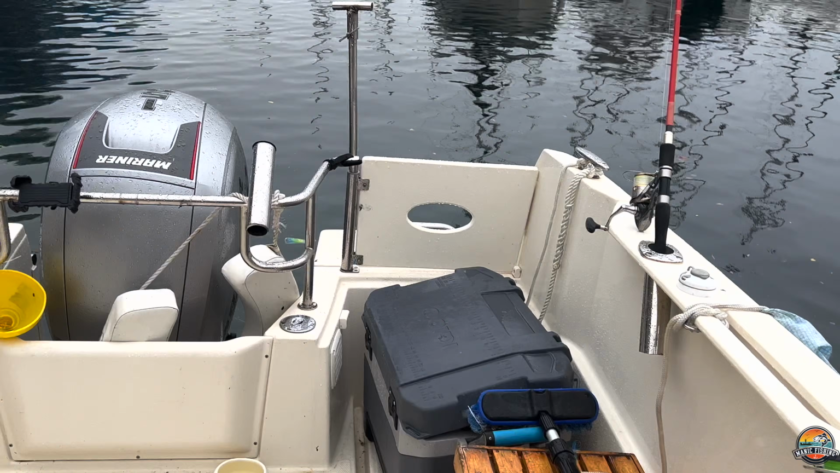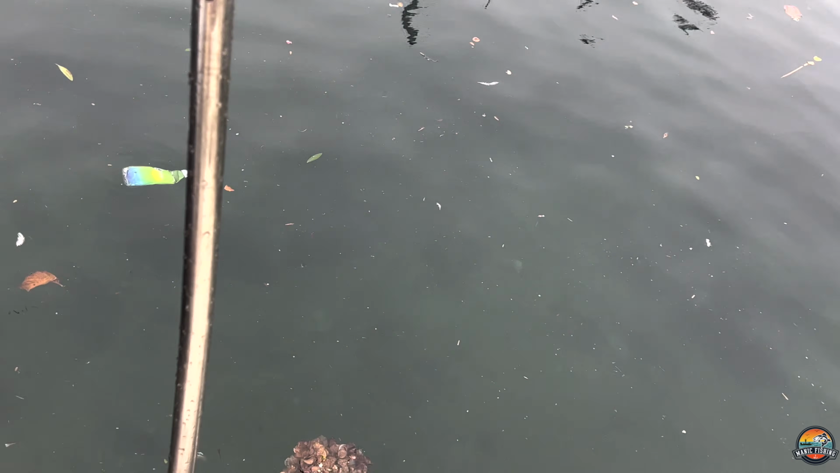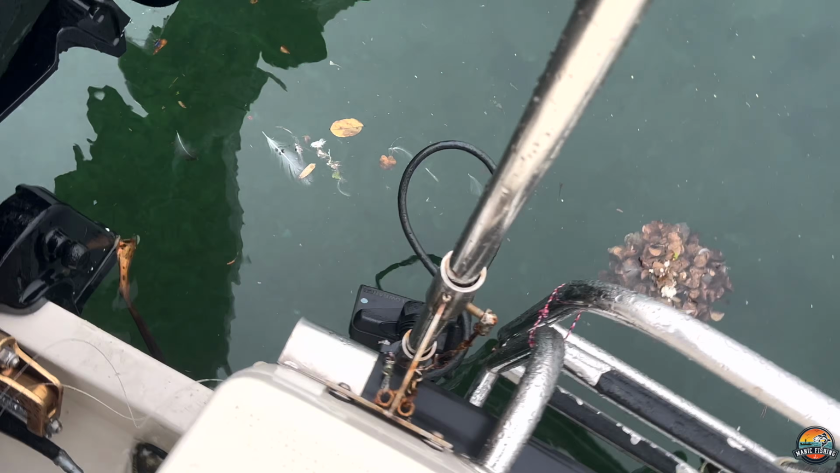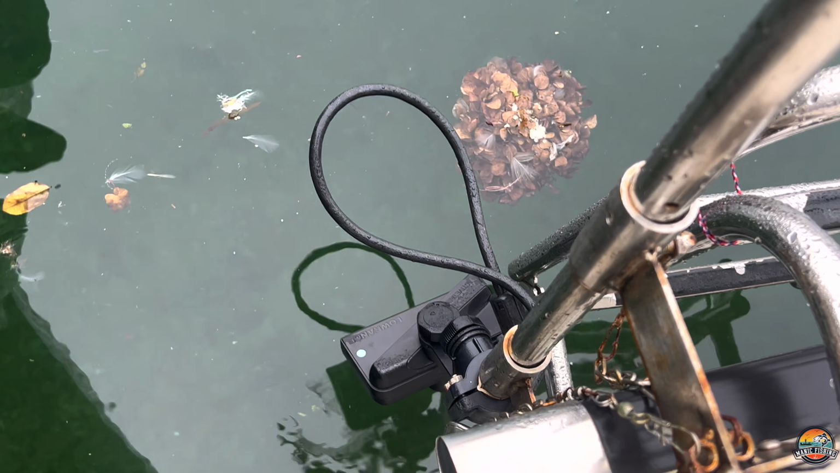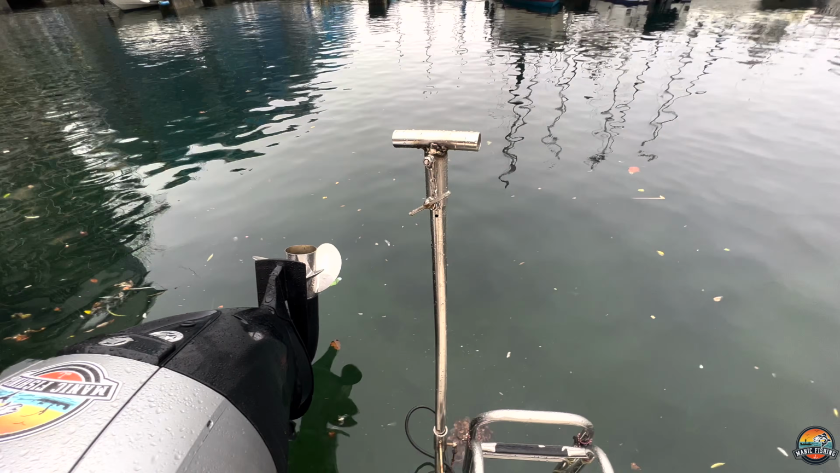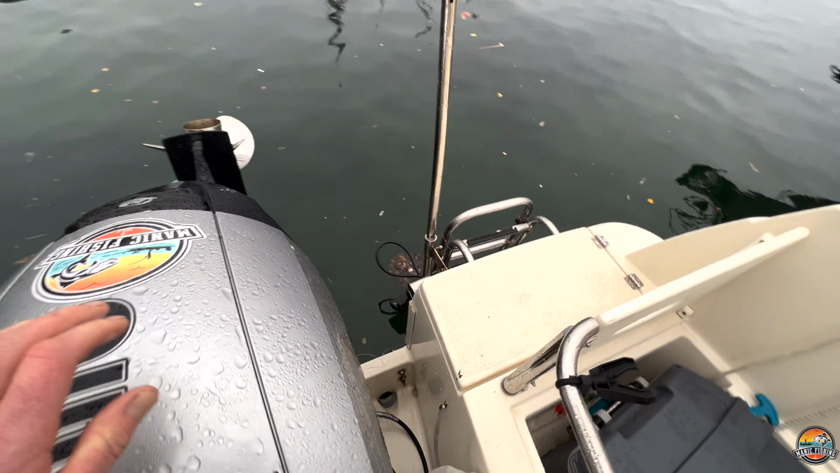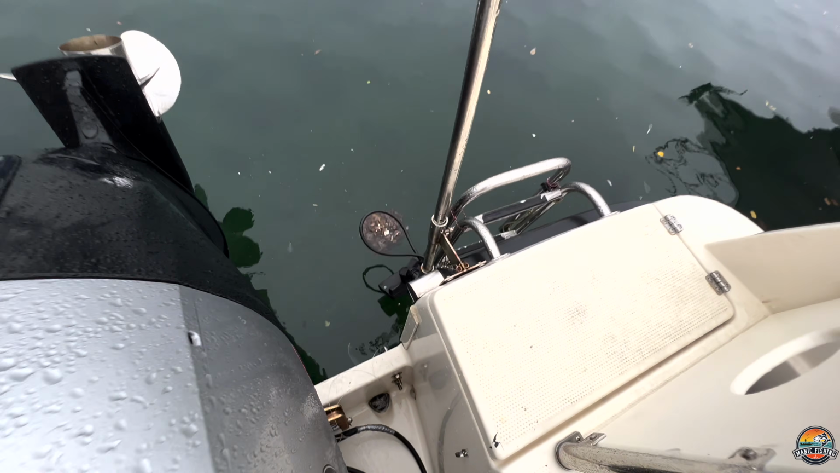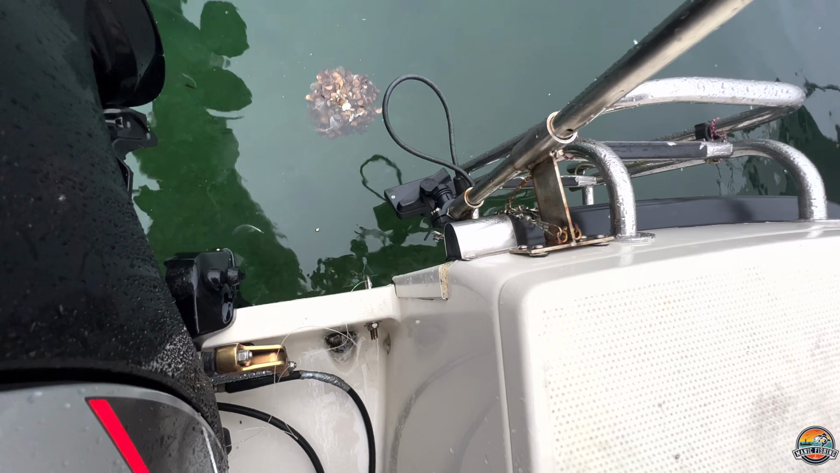I've got the Active Target system set up on a pole system here, so I can move this pole up and down and rotate the pole around so I can get a 360 degree view. It's quite a crude setup, but I can activate that at any point.